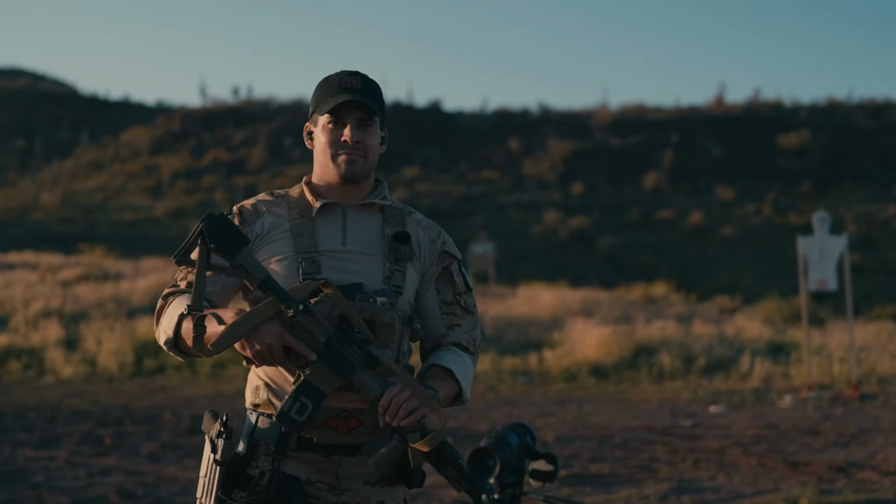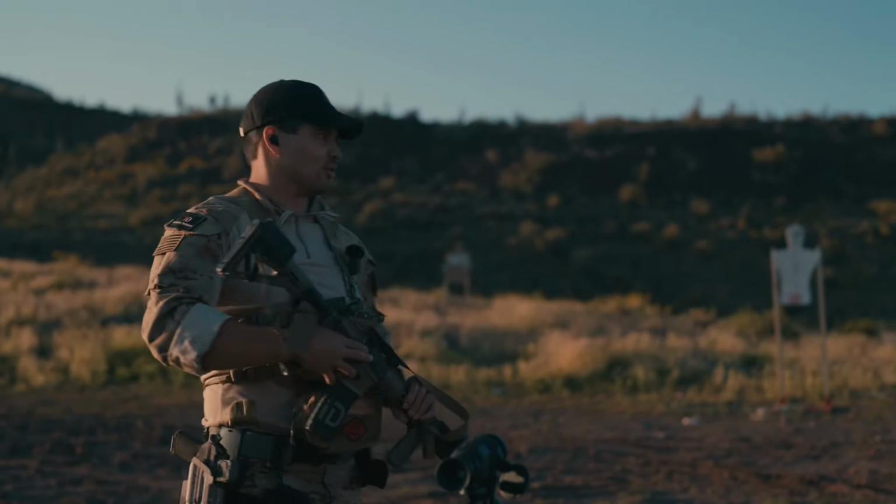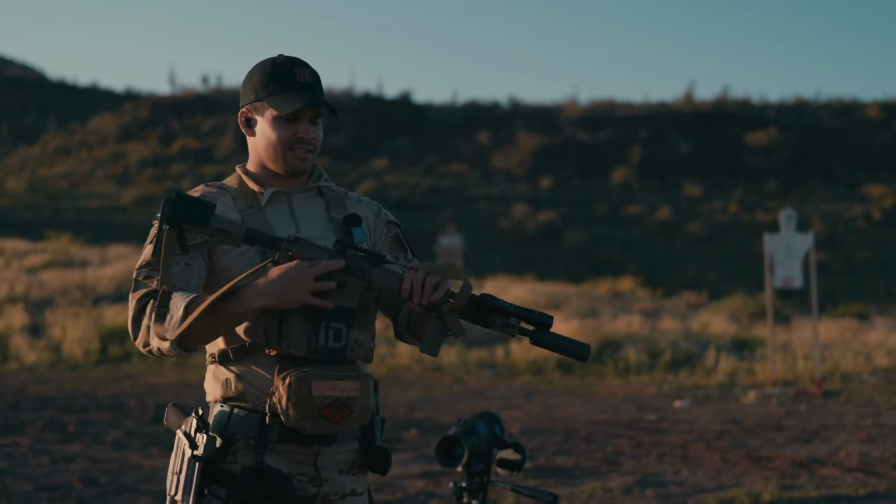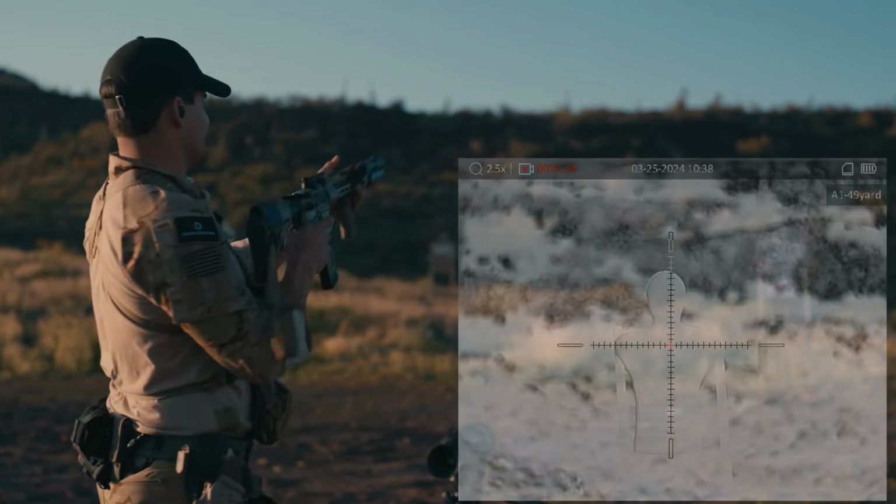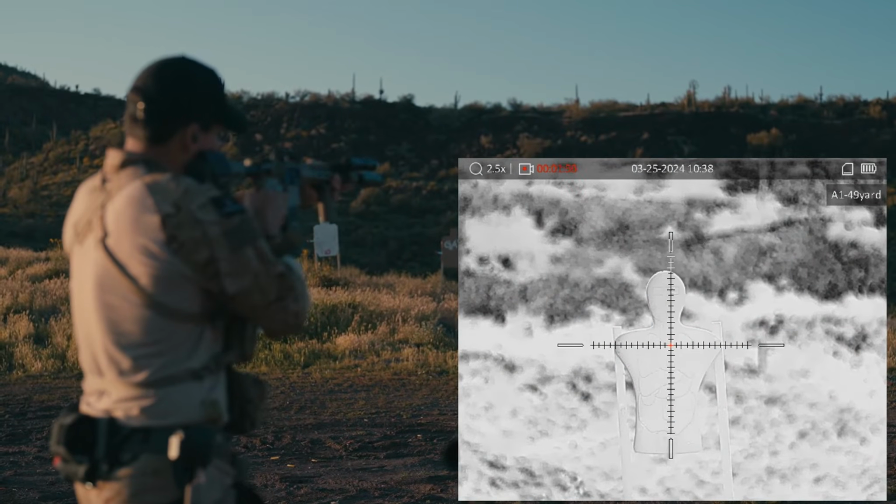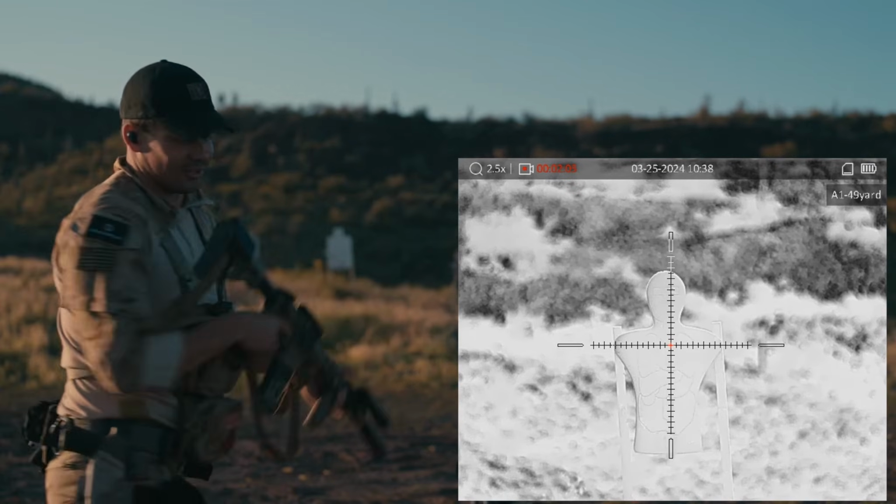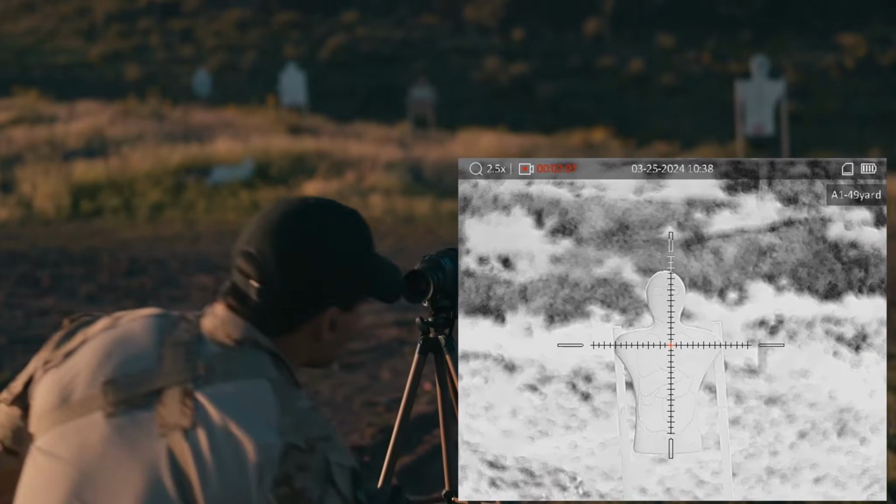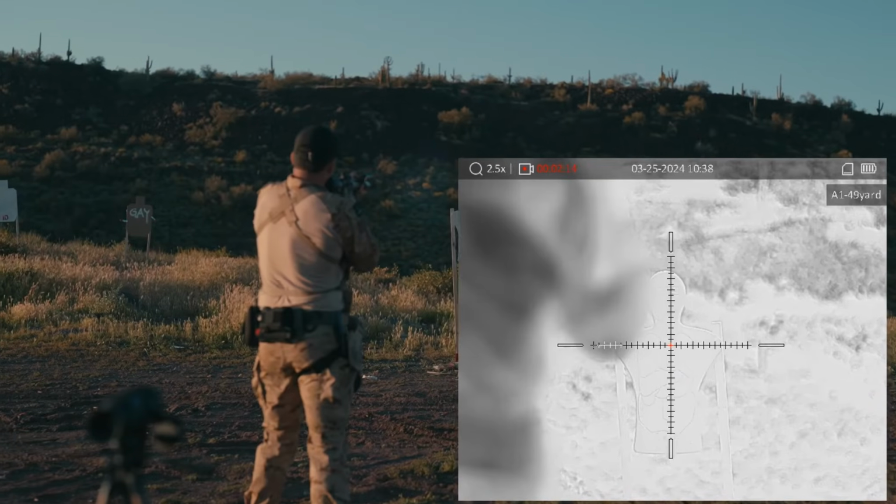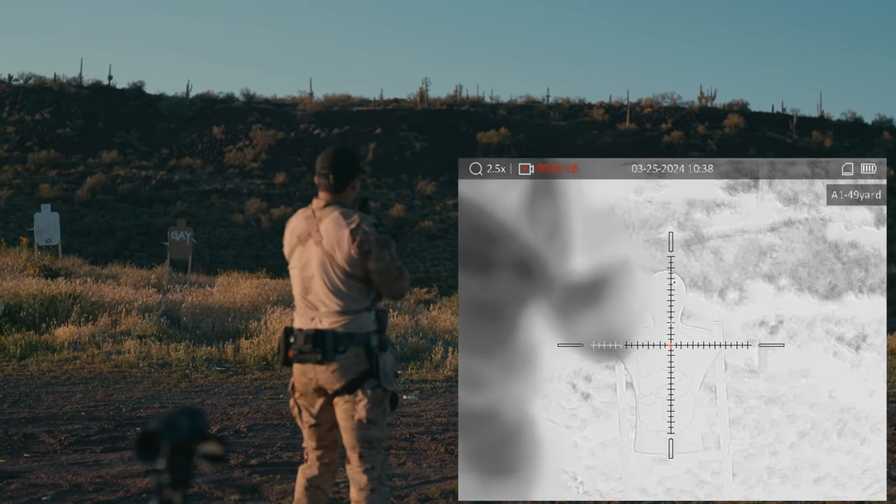Quick, since I got a P2, this is a perfect test. I'm gonna shoot the target and we're gonna see how long it takes for the heat signature to go away. So I'm gonna shoot with 5.56. Let's do it right now. Iron sights, see? Did I hit it? Hold on, I gotta see if I hit it. Fuck. All right, I gotta get closer. There we go.